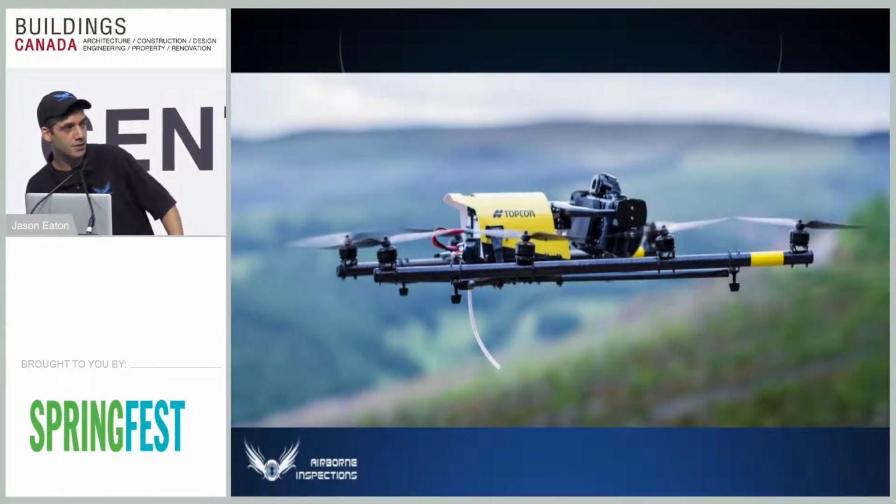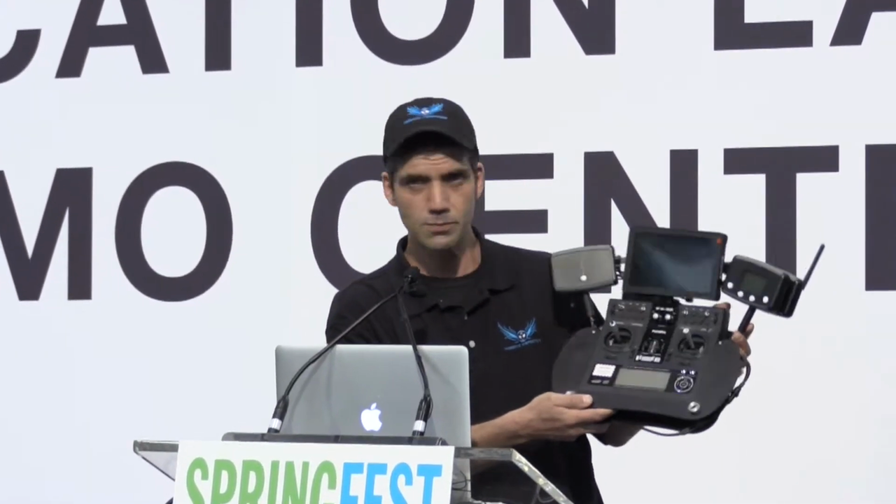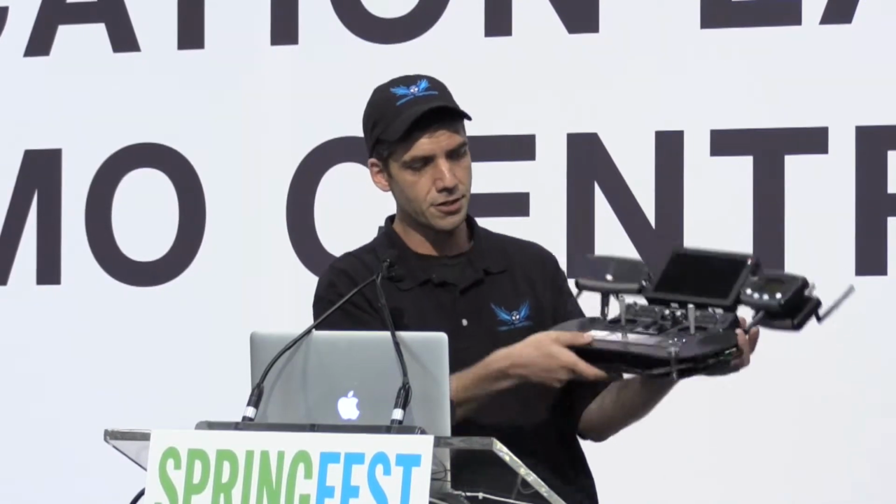This is what it looks like in action. I just love this thing. It's an amazing, amazing machine. So I just want to take a minute and explain a little bit about what we use to actually fly. This is the controller that I actually fly with. Pretty big unit, but basically the 2 sticks in the middle, I've got throttle on one side and yaw, so it'll actually spin the craft this way. On the other side, I've got pitch and roll.